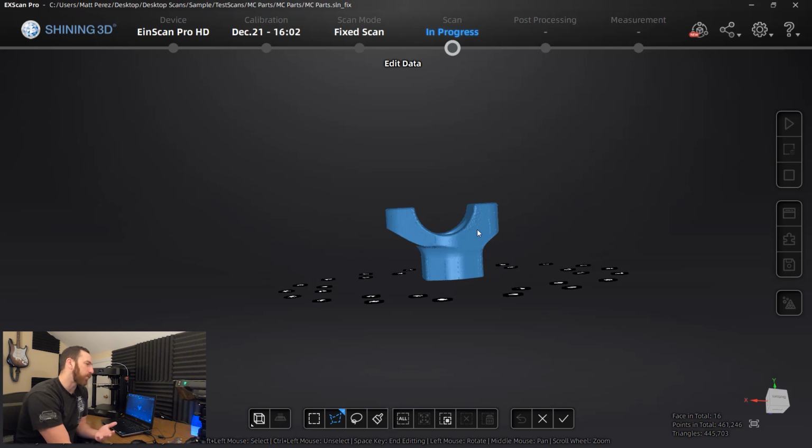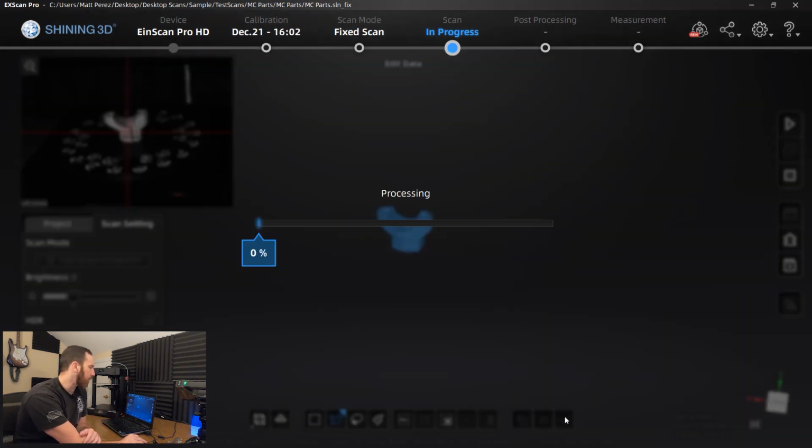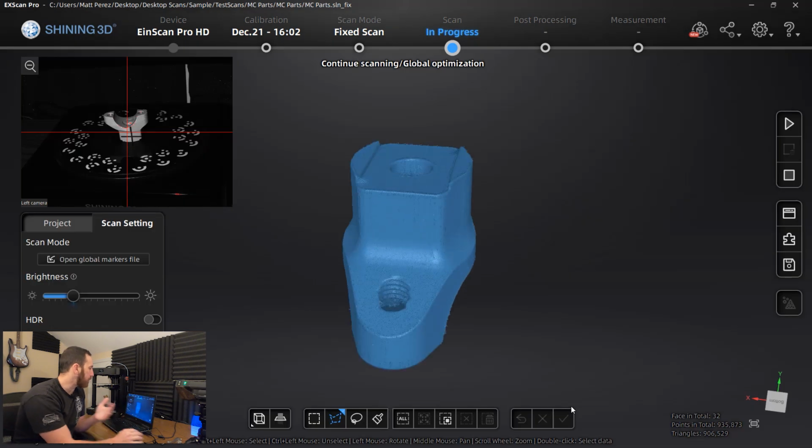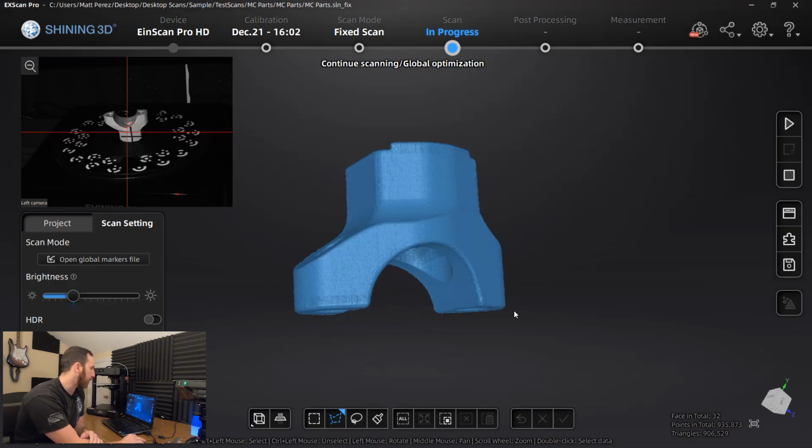That 0.24 millimeters between points and the accuracy of plus or minus 0.04 gives us enough detail to where we can kind of see the paint that flashed or dried before it hit the part. Everything looks good here. We're going to say okay. It's going to process this with the previous 16 scans. And then what we're going to see is it does a pretty good job of aligning things.